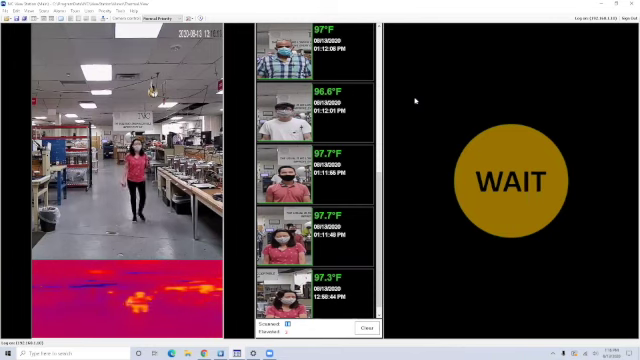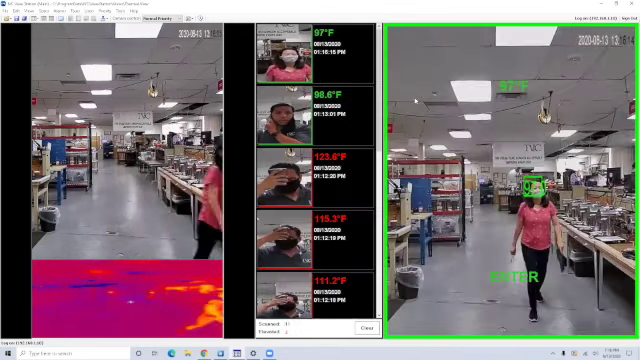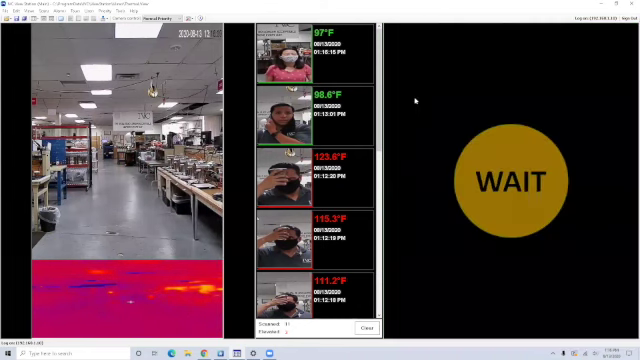Another question is, can you send alarms to an email address? Yes, you can. You can configure a profile or several profiles, and you can send to multiple email addresses with a snapshot. I think those are all the questions I have for now that have been sent to me.